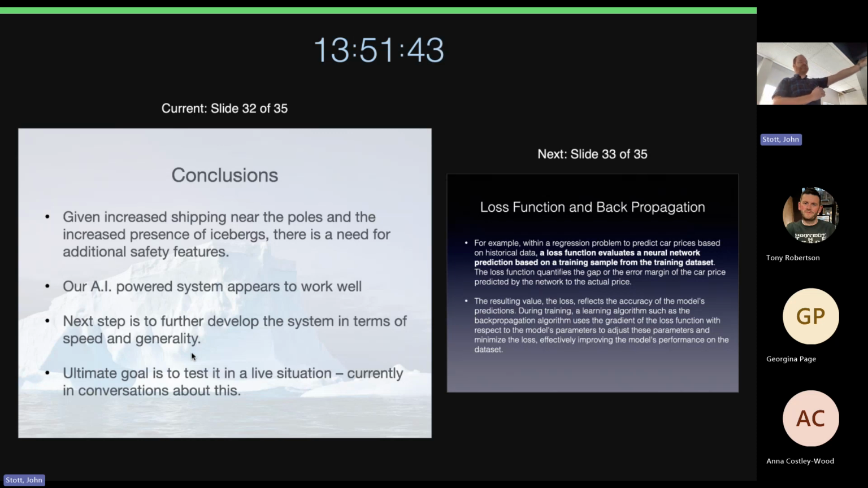We're having conversations about this. We're having conversations with the British Antarctic Survey. We should be able to talk to the crew about whether or not they've seen icebergs at the same time we're trying to detect them in the same area. And so because of that, we might be able to have ground truths for our detection.